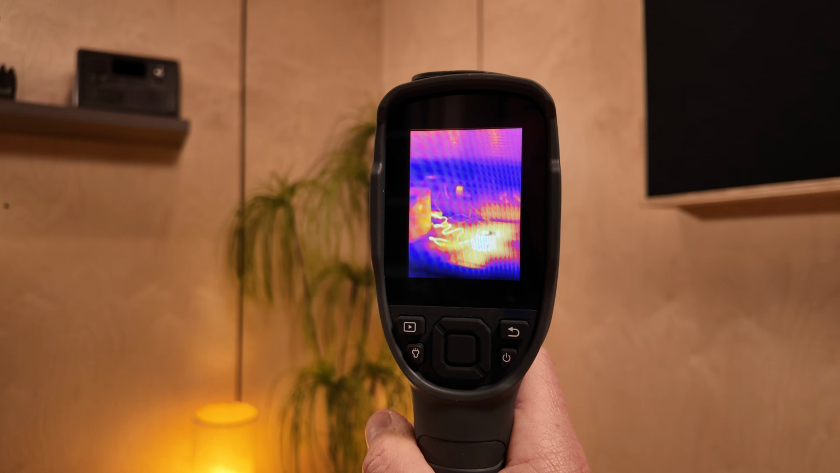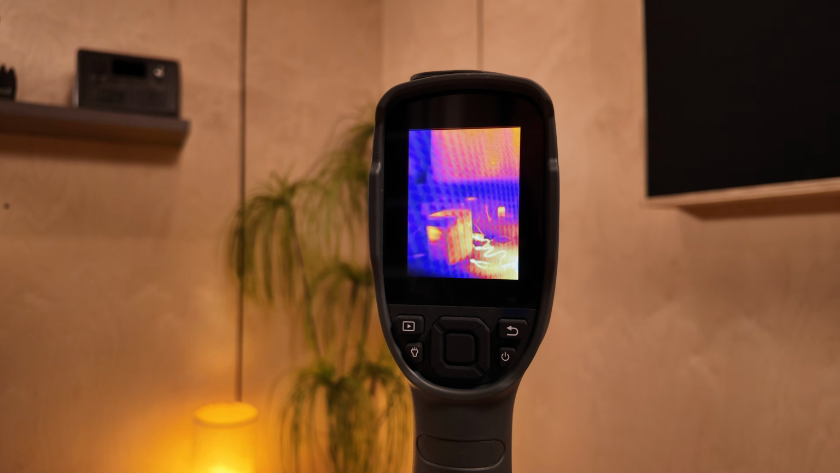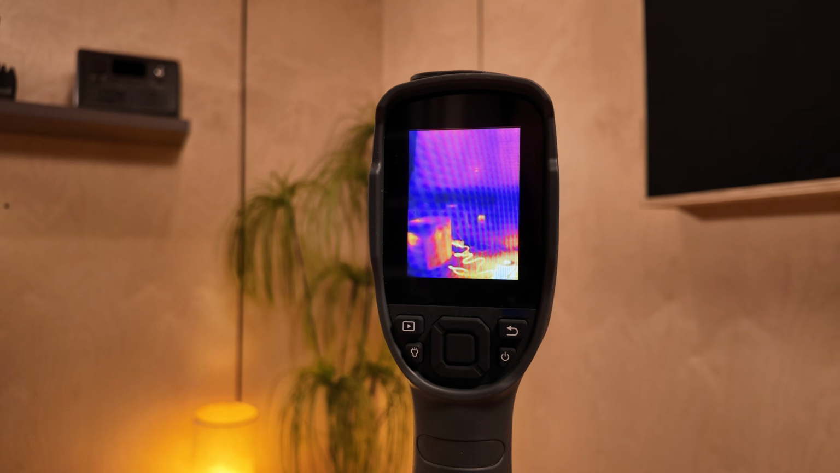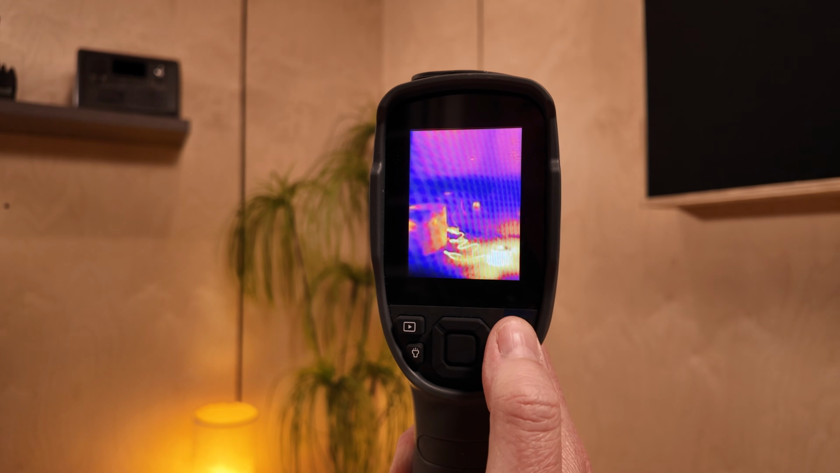They say it's a high resolution camera, and it is high resolution in regards to other thermal cameras, but it's still not 1080p or so, so the resolution is fairly small in comparison to what you use in your normal life. But that's just how it is, and this is one of the higher resolution cameras.